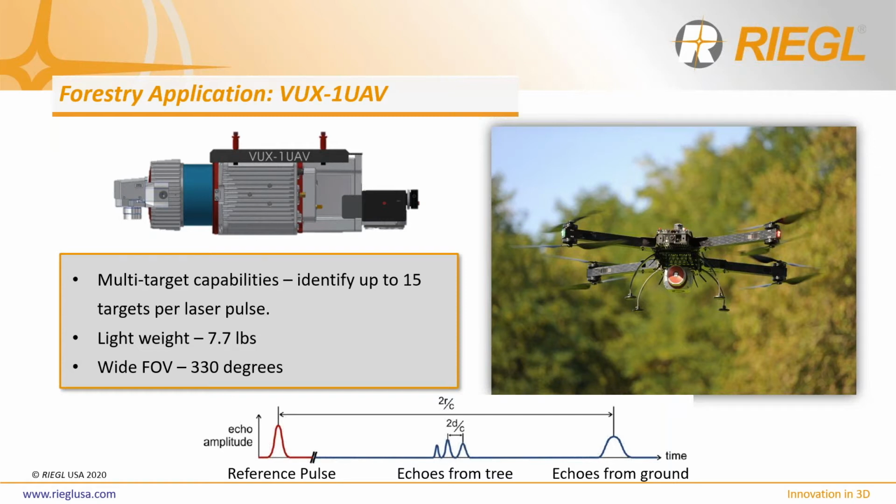After a single laser pulse is emitted, it begins to diverge, increasing the area of the laser pulse. As this laser pulse diverges, portions of the laser pulse may come in contact with vegetation and reflect back to the sensor, while other portions of the laser pulse travel to the ground unobstructed and reflect back to the scanner. As the VUX-1 UAV receives these return laser pulses, the sensor identifies each laser echo pulse, up to 15 echo pulses, and powered by RIEGL's developed data processing algorithms, is able to attribute the correct timestamps to each echo pulse it receives.